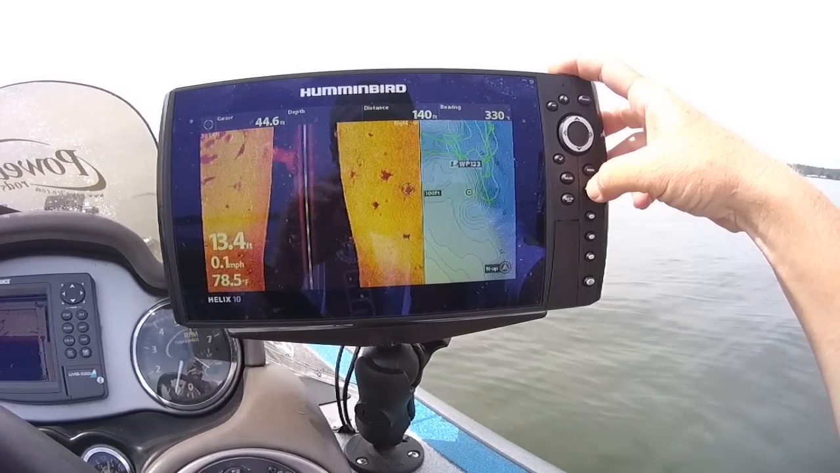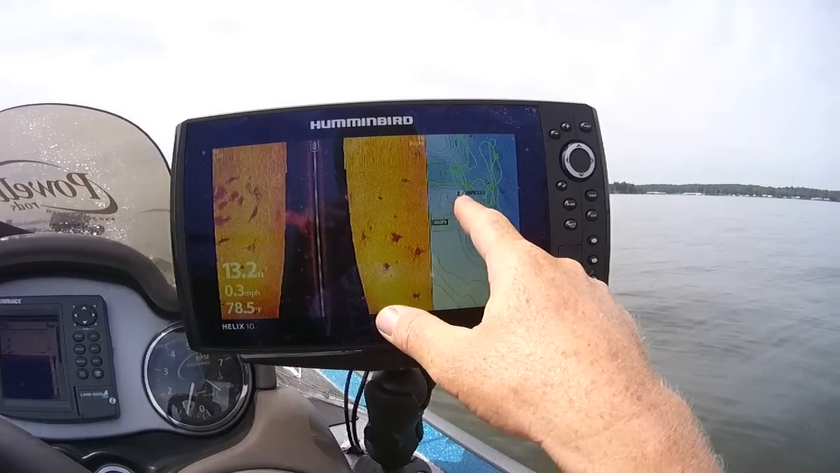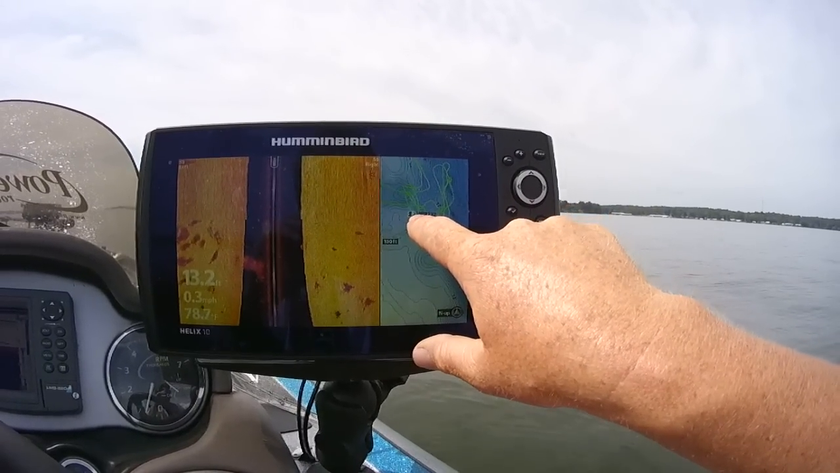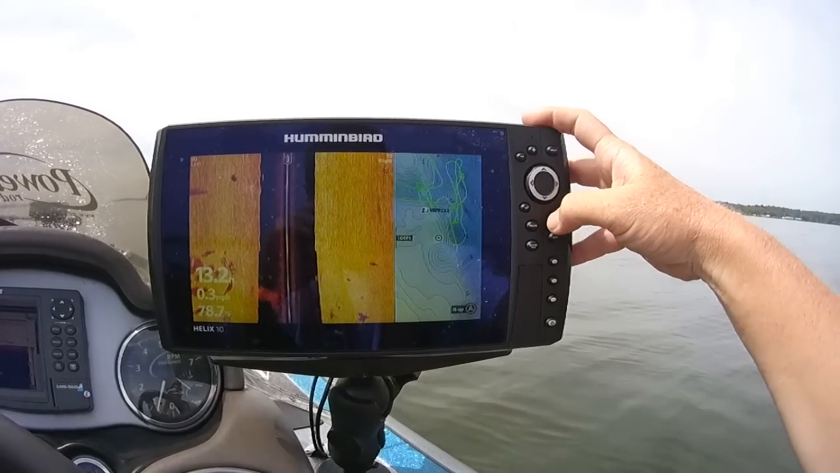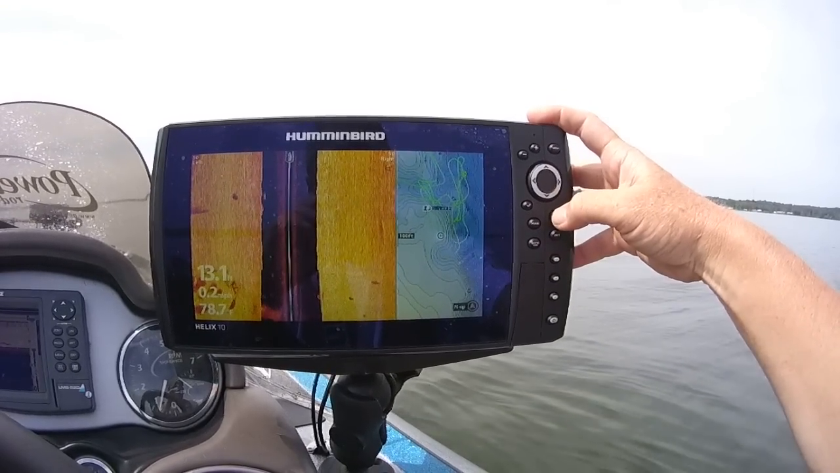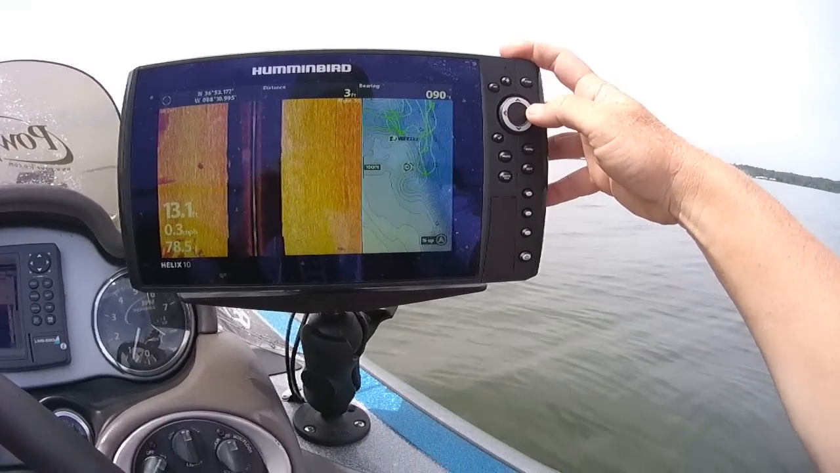I'm going to exit, and right next to that other one that we laid down, you got a circle, and now we got a stump. And we can go back in later and go to that waypoint. Exit, menu, exit.